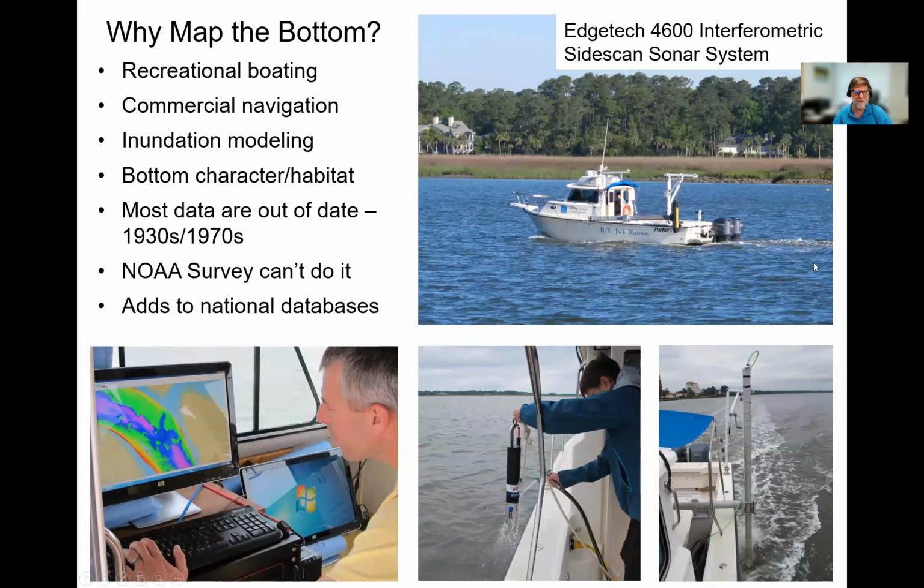So why map the bottom? First of all, it's very important for recreational boating safety. As many of you have probably heard, if you haven't been stuck on a sandbar, you haven't been boating in Georgia, is the saying. But in a lot of cases, that's very true because our system is very dynamic. And from time to time, sandbars do shift and we need to know where they are.